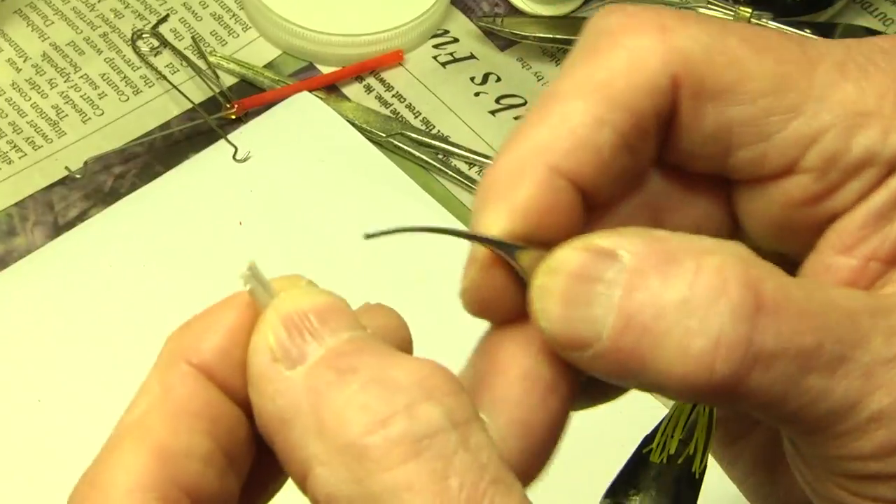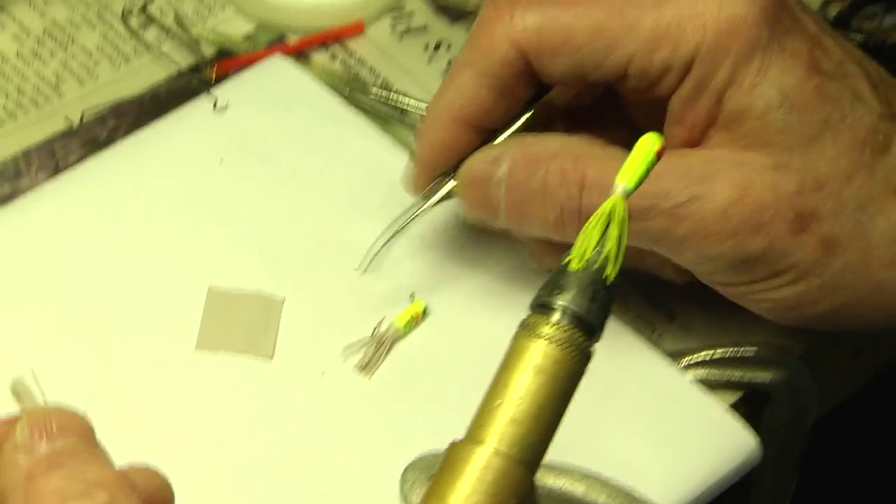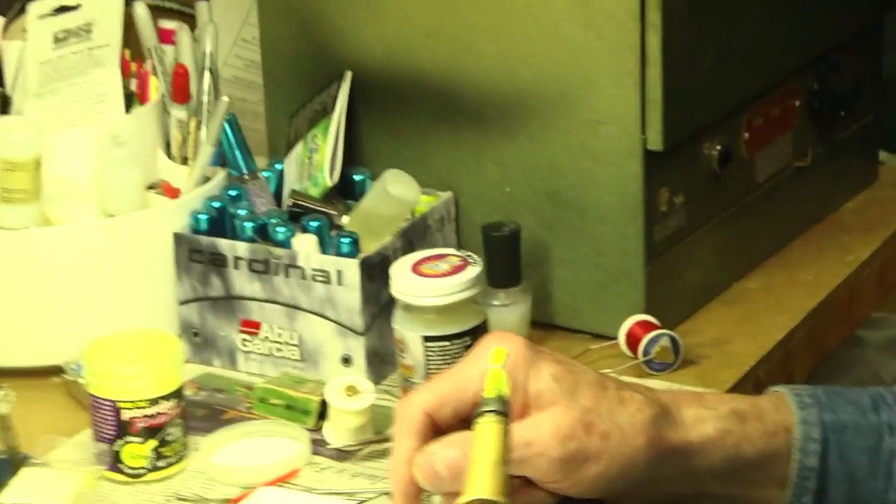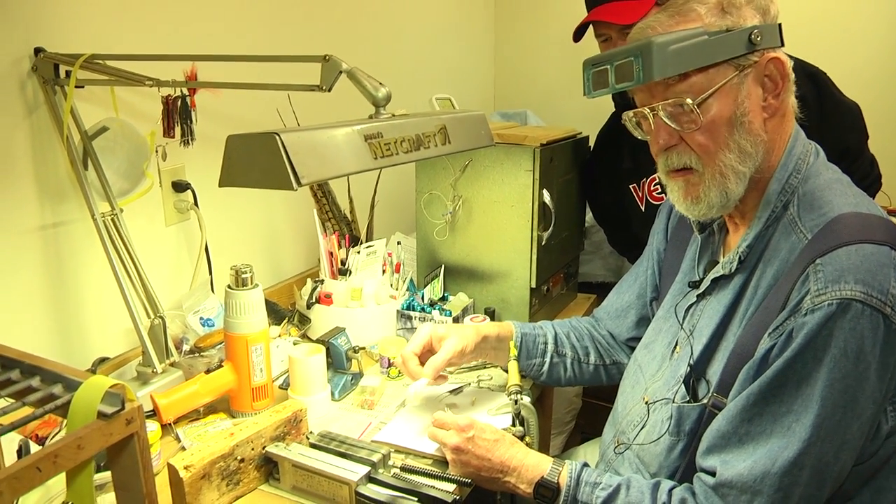But then you'll split them down to the end where you want them. Now this is for these guys. Now when we're going with this, well, we got another one coming up here in a few minutes. But that's how I do these.